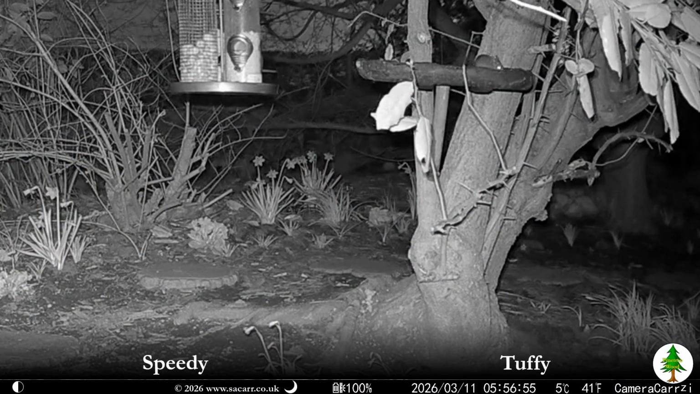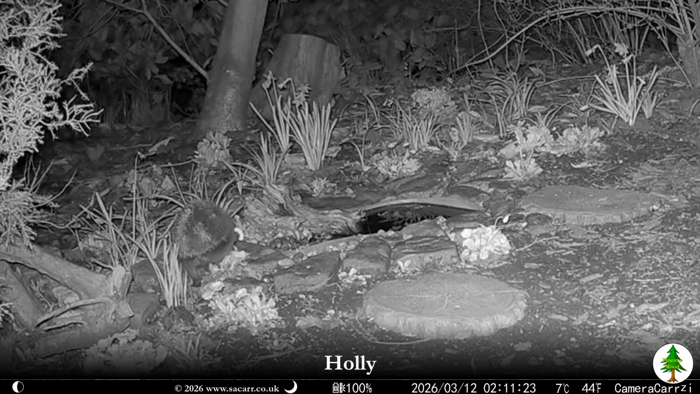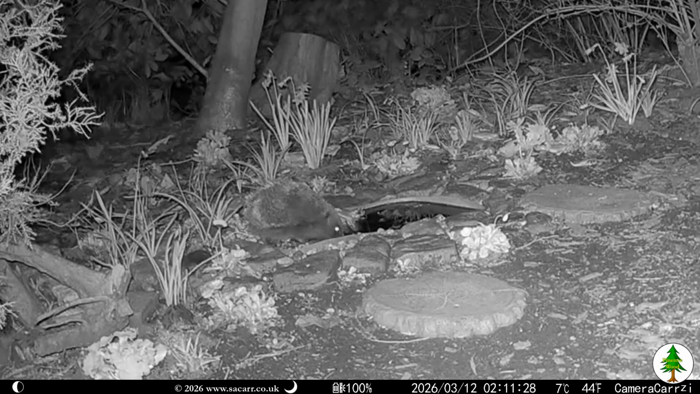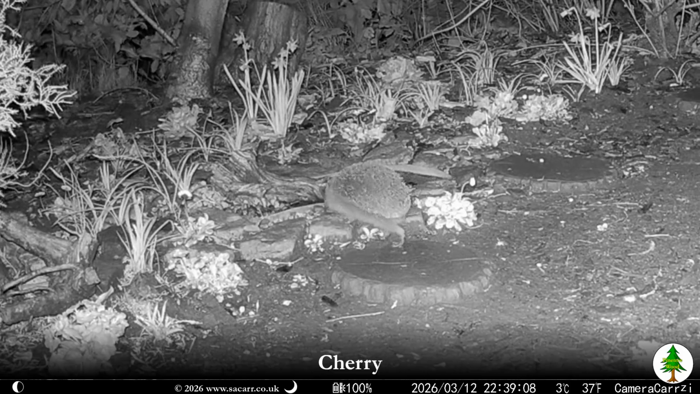Tuffy, the third mouse, was seen on the bird table along with Speedy on the 11th. The second hog was spotted again on the 12th. It was first seen by the holly tree, so this one has been named Holly. The patchy spine colour makes it stand out compared to Cherry.